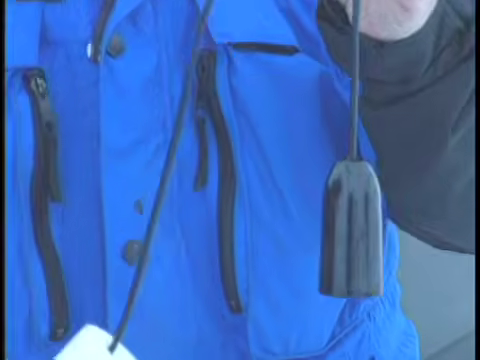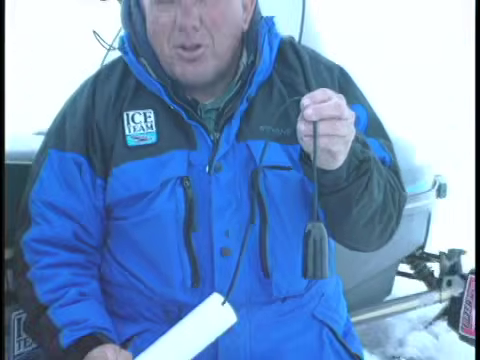Before we get down to the serious stuff of catching a few fish, we're going to talk a little bit about your FL-18. This is the ice ducer. It hangs in the hole and sends and receives the signal. It's a very important part of your unit and it needs to be taken care of. Don't drag it across the ice or bang it on the floor of your fish house.